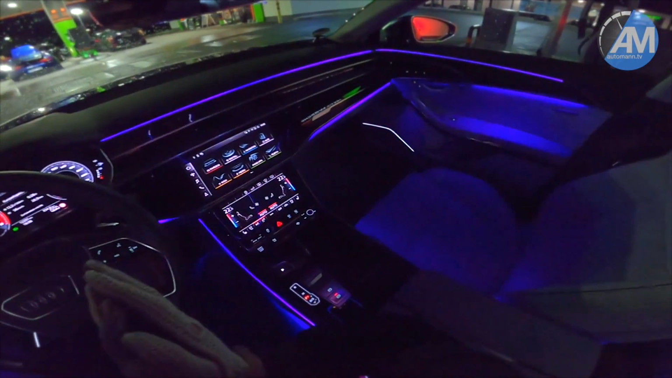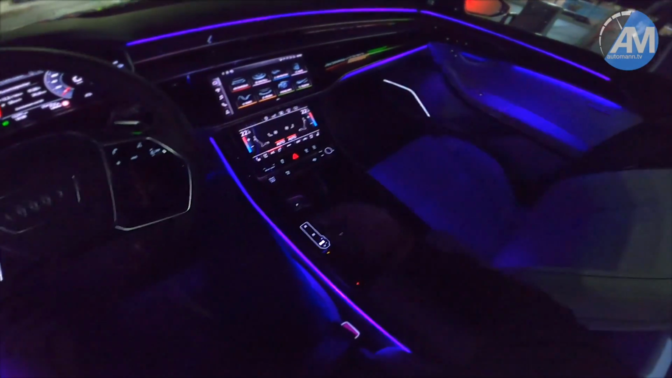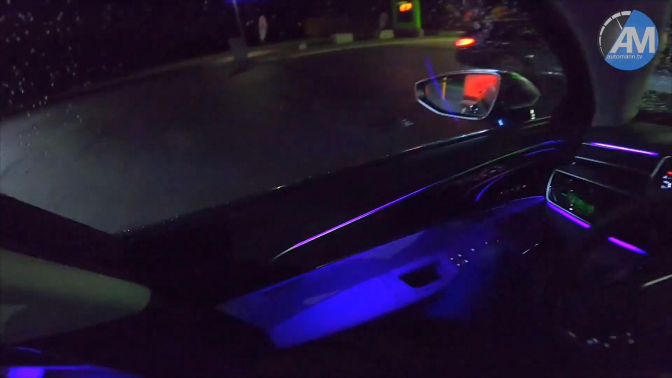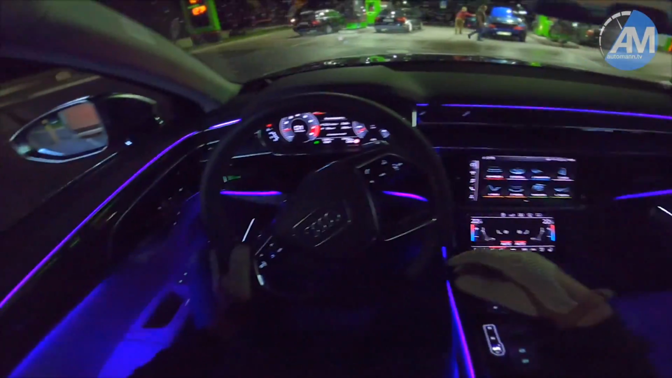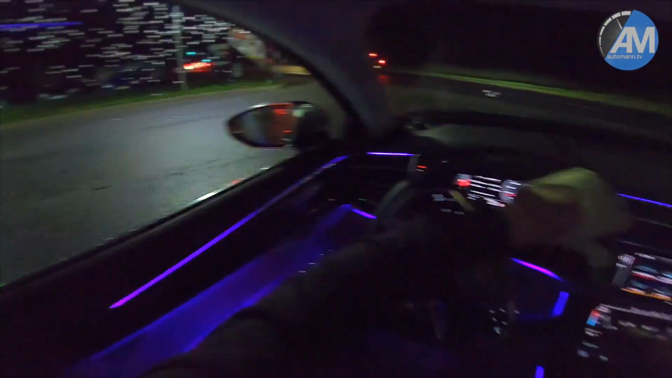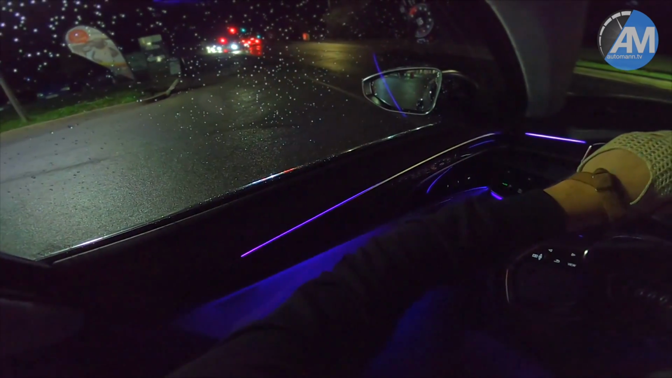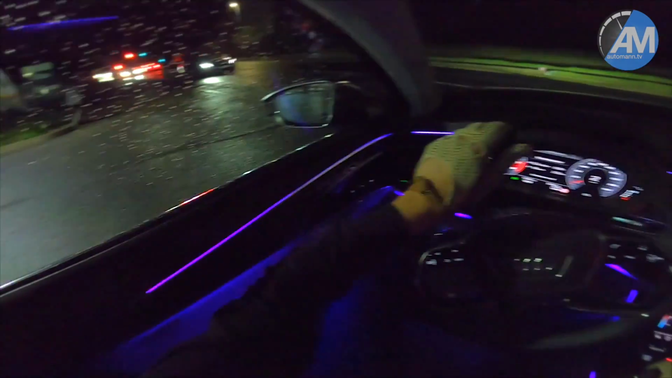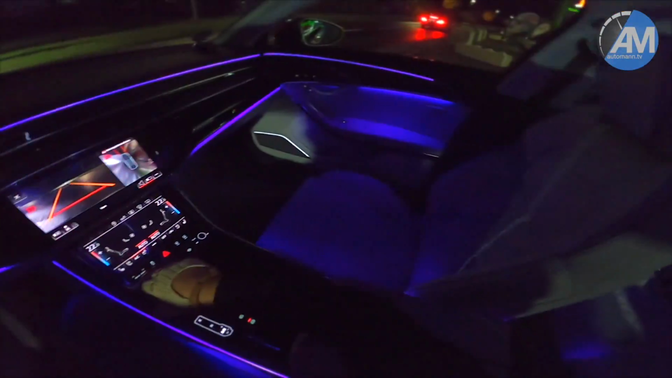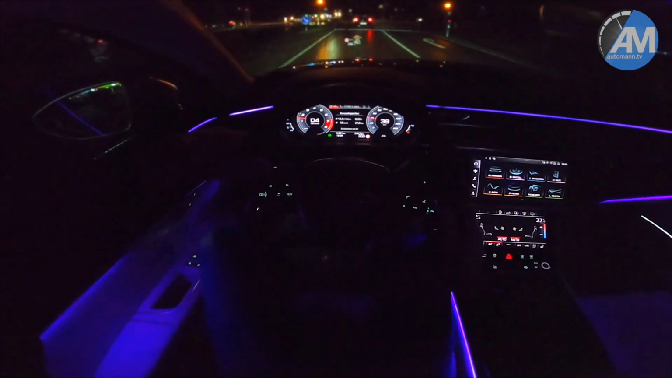So hello guys, how are you doing? You can already see the S8 is illuminated in here with a very nice color and also a very nice interior. What I want to do today is show you how luxurious and how underrated this power luxury sedan really is, and therefore want to give you a glimpse here of what it's like to drive the car on the Autobahn and to also enjoy the comfort in the interior.